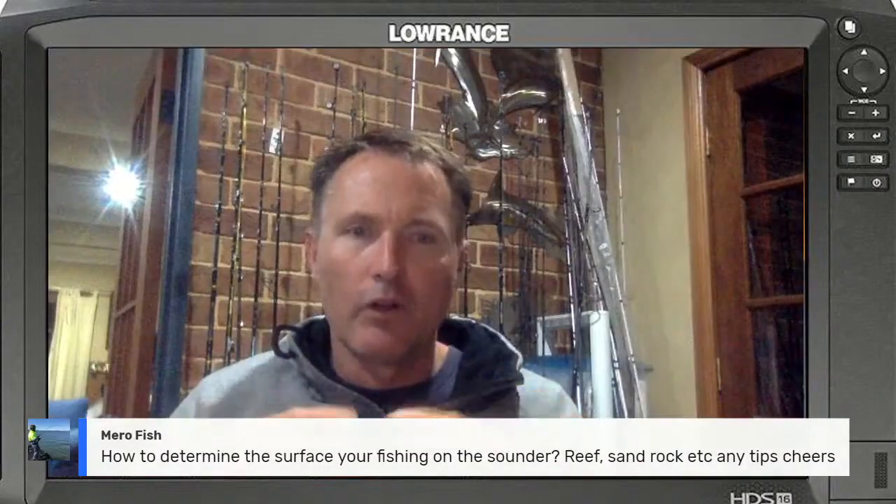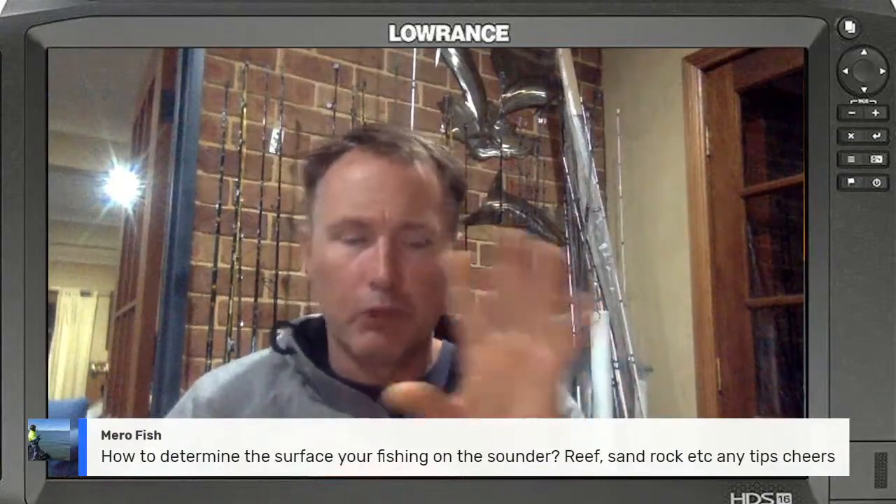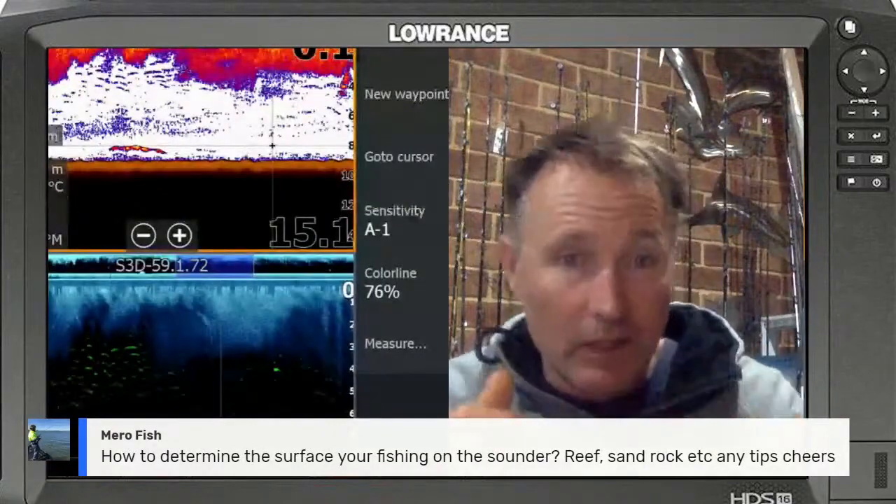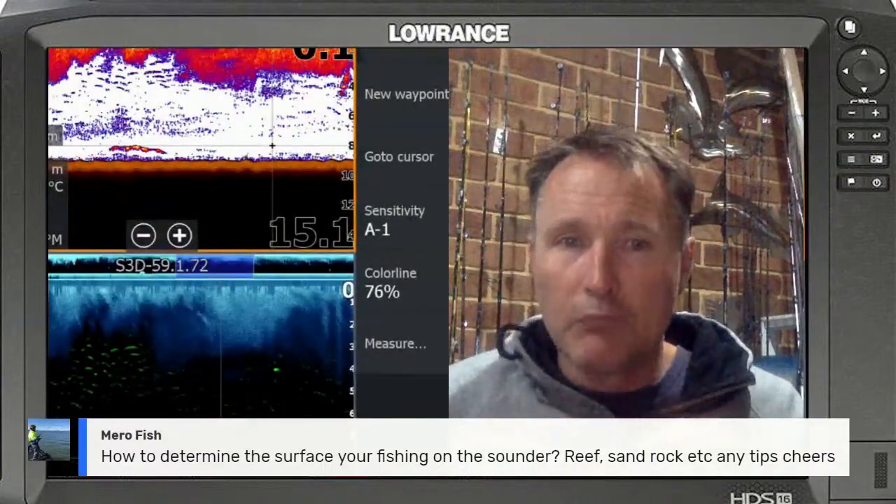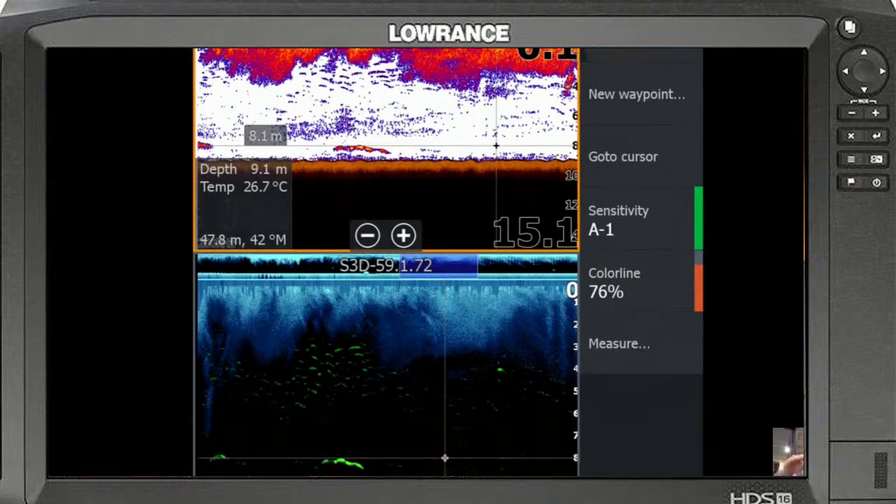I quite often use that standard colour palette that they come with. I play around with palettes, but I'm not a massive fan of some of the colours, so I like to stick with this. You can see the colour that I've got there. The bottom in that picture is quite a muddy bottom, and you'll see a thin layer of that orangey type colour. There's maybe a little bit of weed growing on top, and then it goes into that darker section, so it's a deep mud.